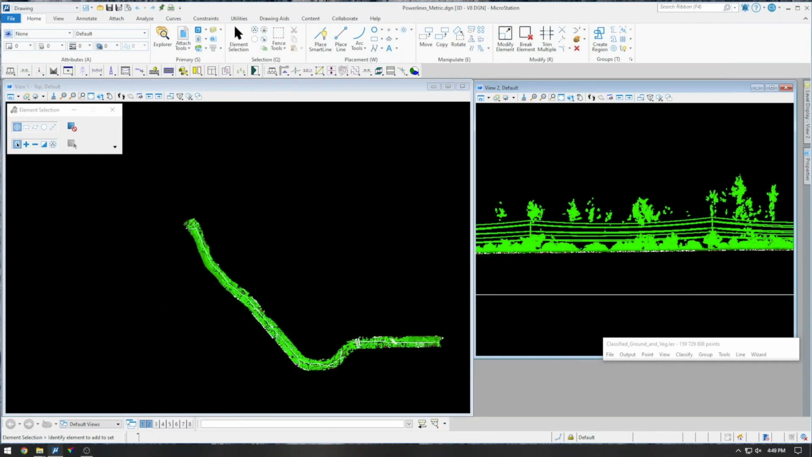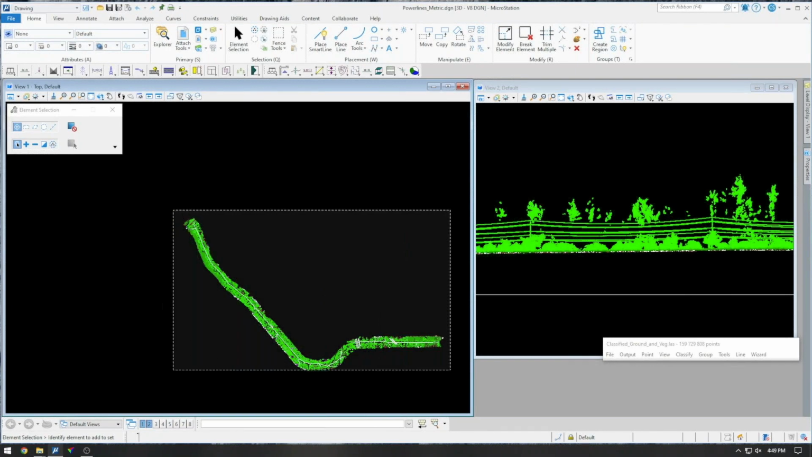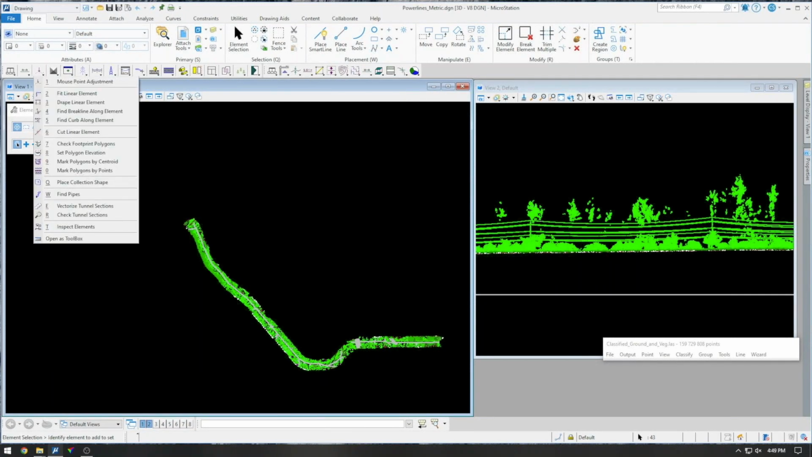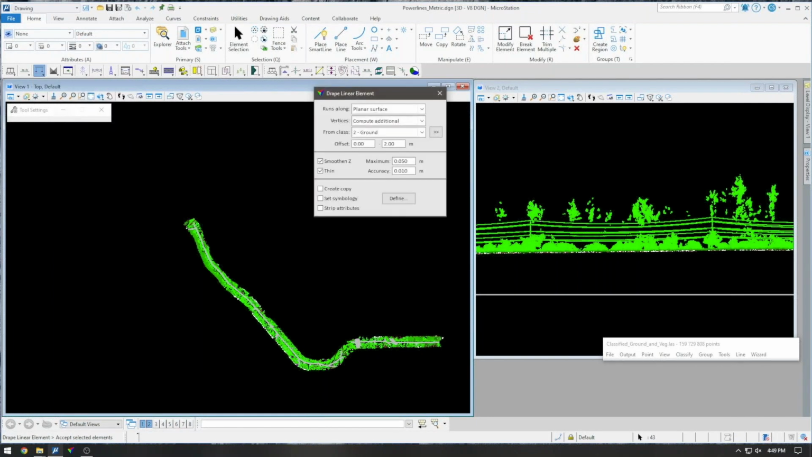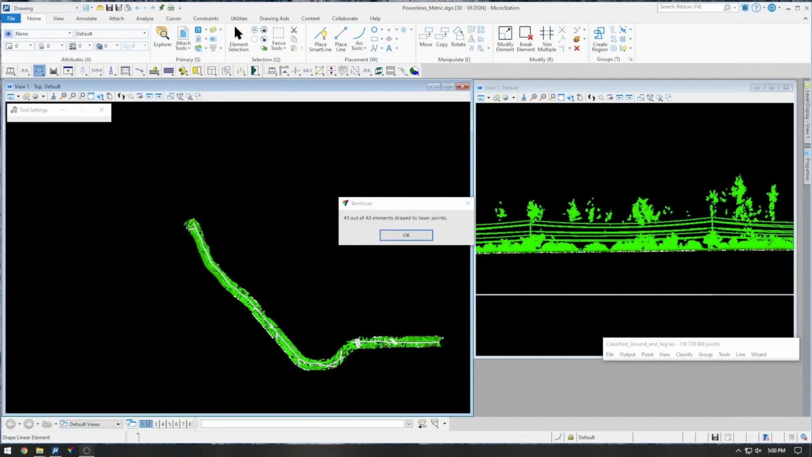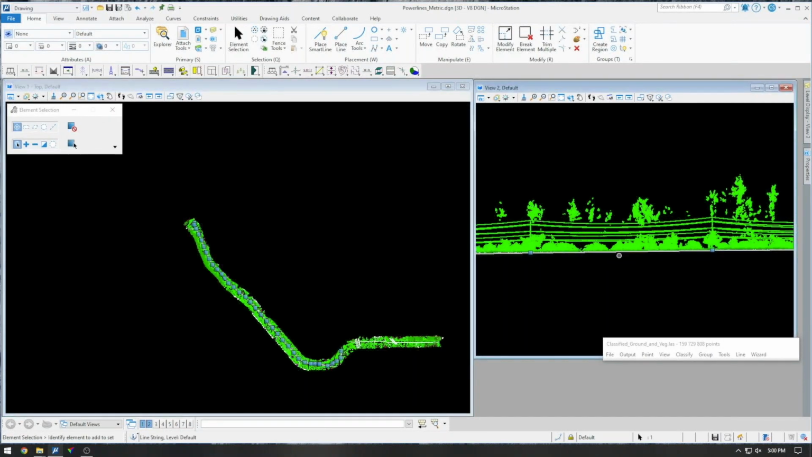So that's my starting point. First thing I'm going to do is drape these 2D alignment lines to my ground class. And that'll help when I need to specify an elevation when classifying power poles. You could leave them at 2D. You don't have to drape them, but I prefer to have them at the ground level.